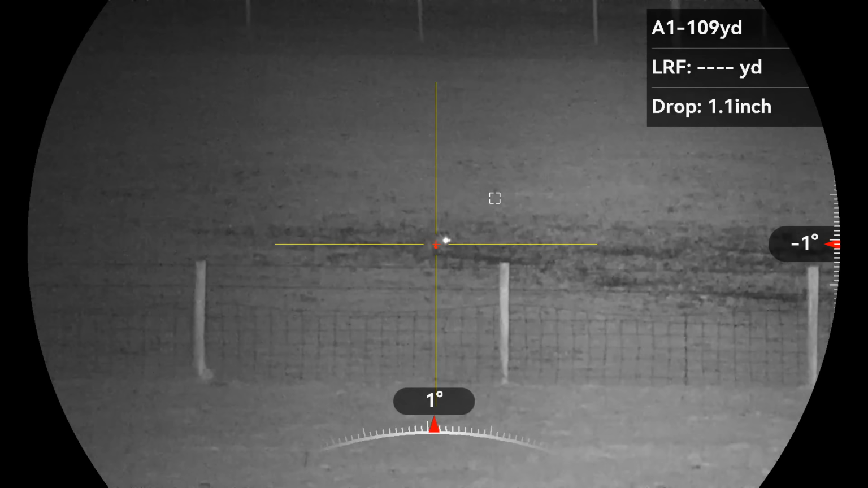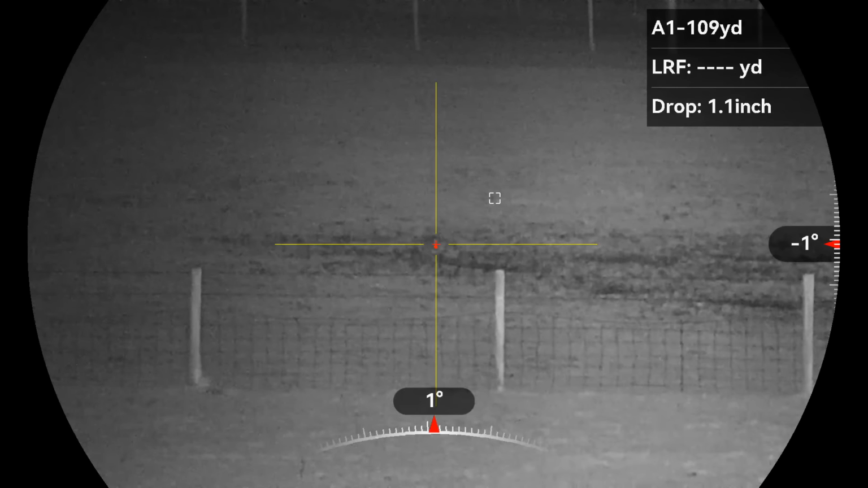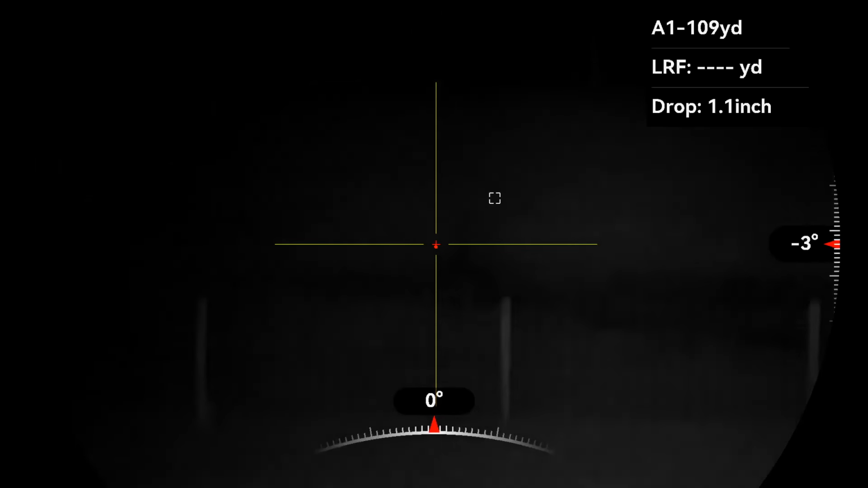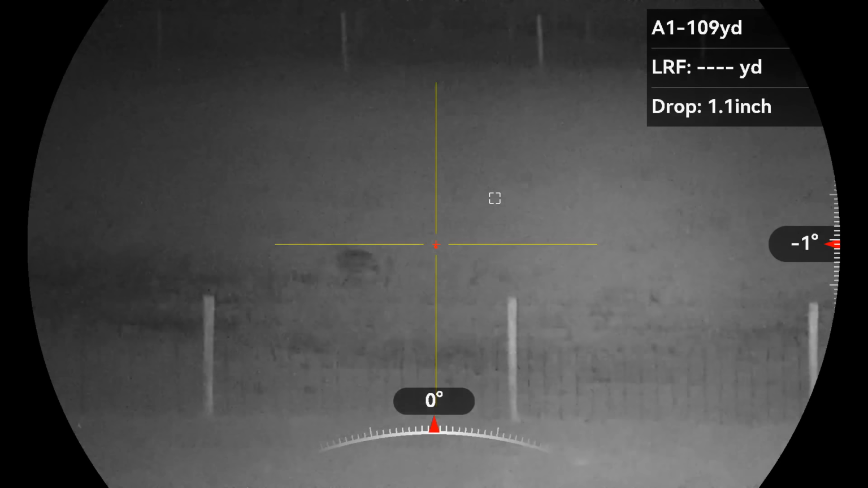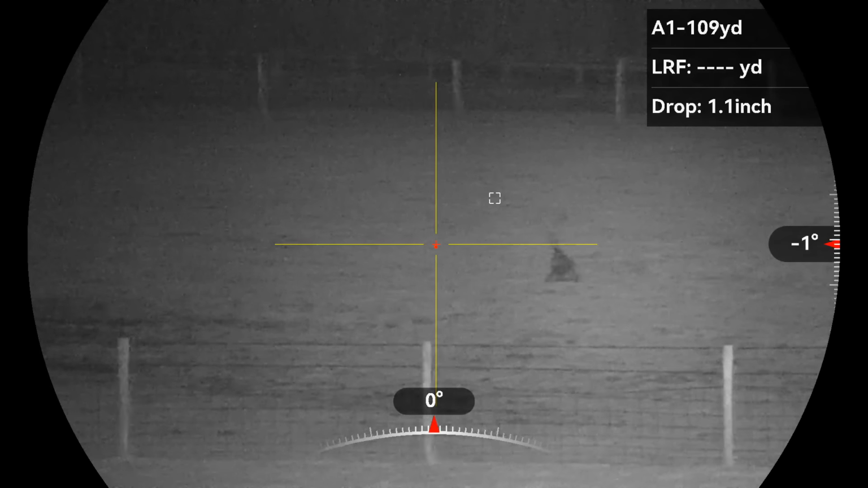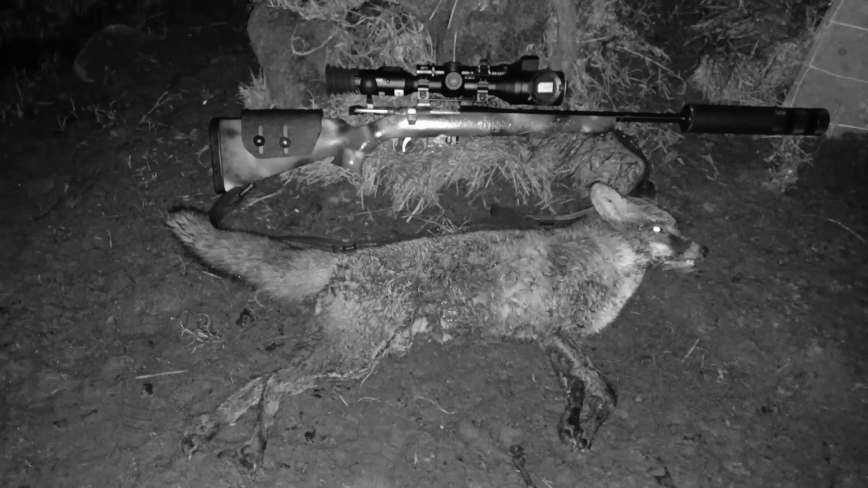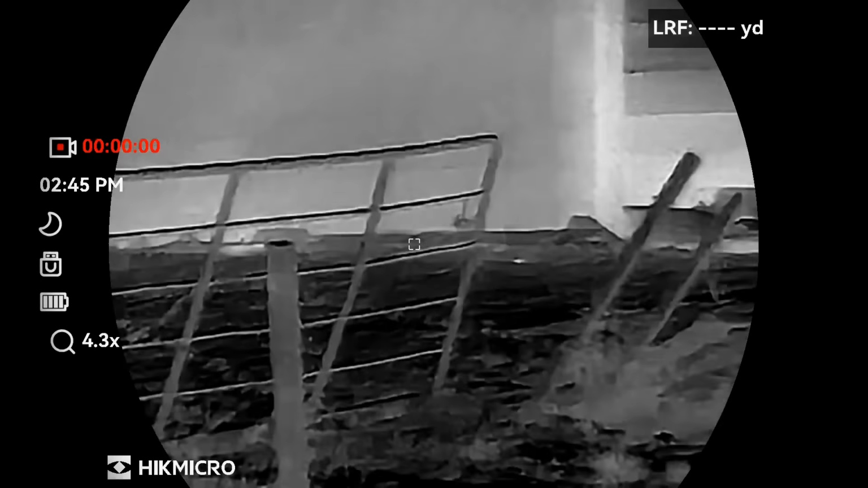I've already hit this fox. Why the scope didn't record it, I don't know. But it's still on its feet, unfortunately. Thankfully though, I get a second shot in, and that does the business. It's a bit bloody and mucky, but thankfully it's in the bag and accounted for.